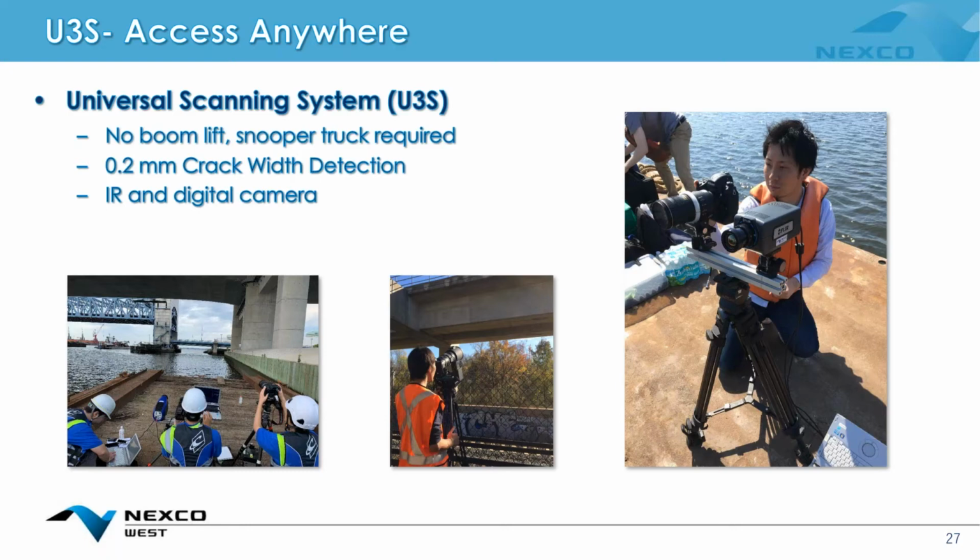And the big bonus from this, and what we want to communicate with this system, is you don't need a boom lift or a snooper truck. The actual imagery data you're getting is so clear, and the shape and the width of the cracks are so defined that this can actually generate a map of even cracks that are very hard to identify when you're up close in person and visually confirming it.